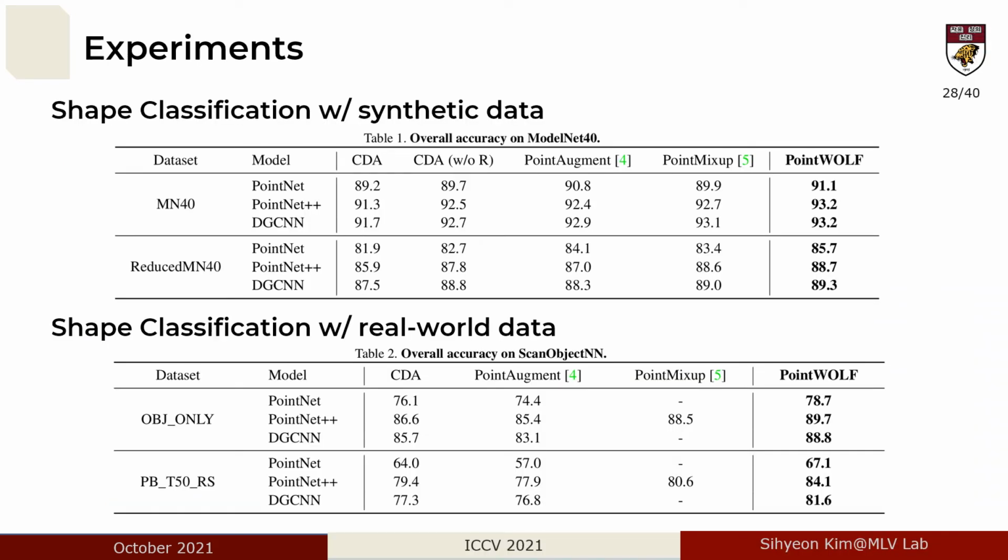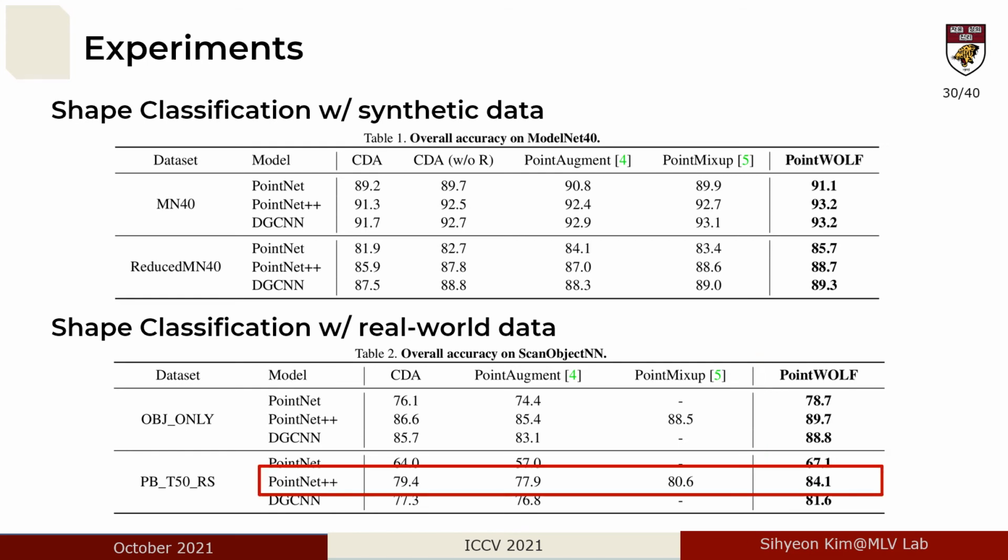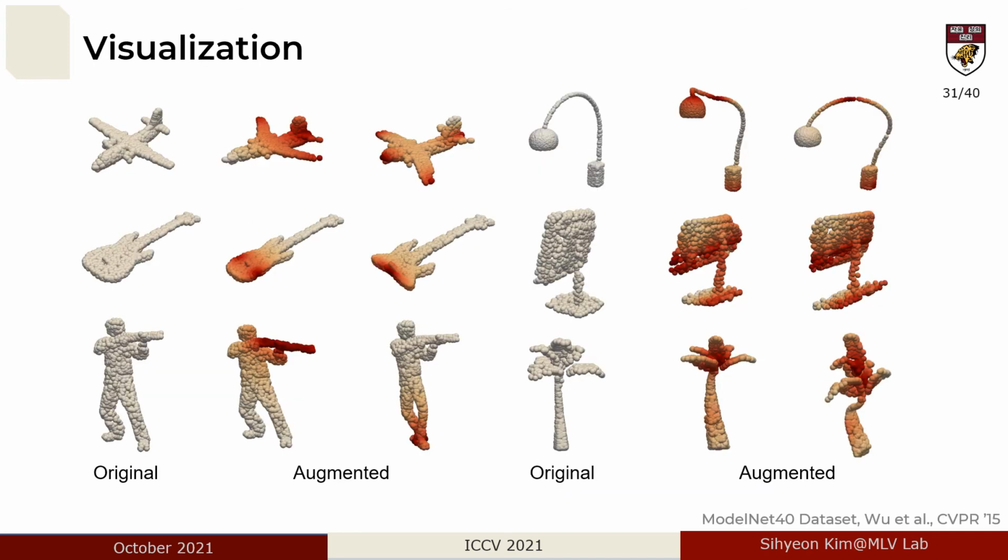With PointWOLF, we achieve consistent improvements in overall accuracy on both synthetic and real-world datasets. Especially, we observed PointWOLF significantly improves the performance with real-world data. For instance, on PB-T50-RS ScanObjectNN with PointNet++, the performance gains are about 3 to 6% compared to every baseline. These are some examples from PointWOLF.